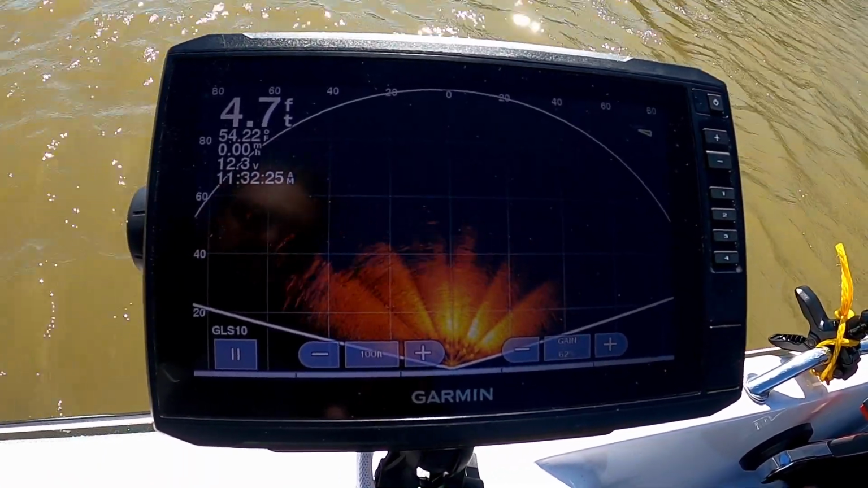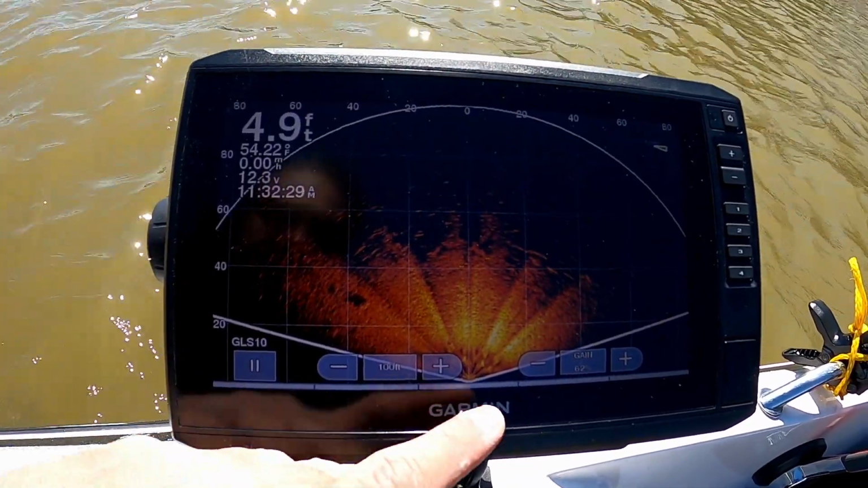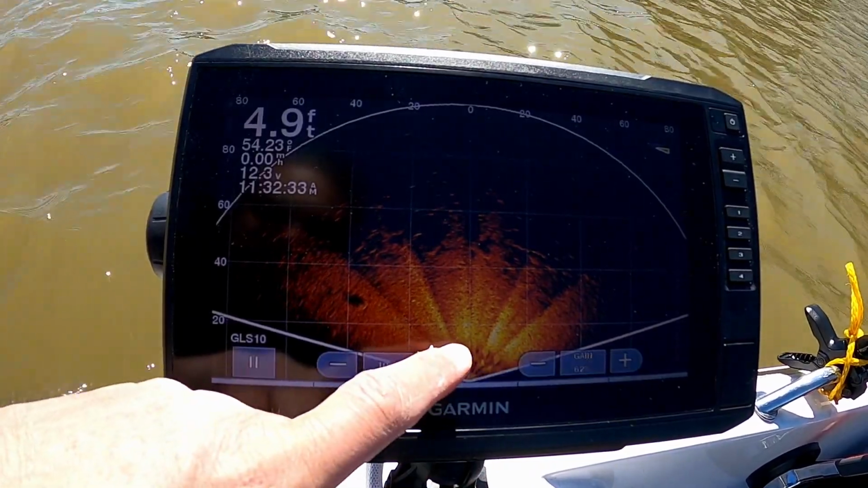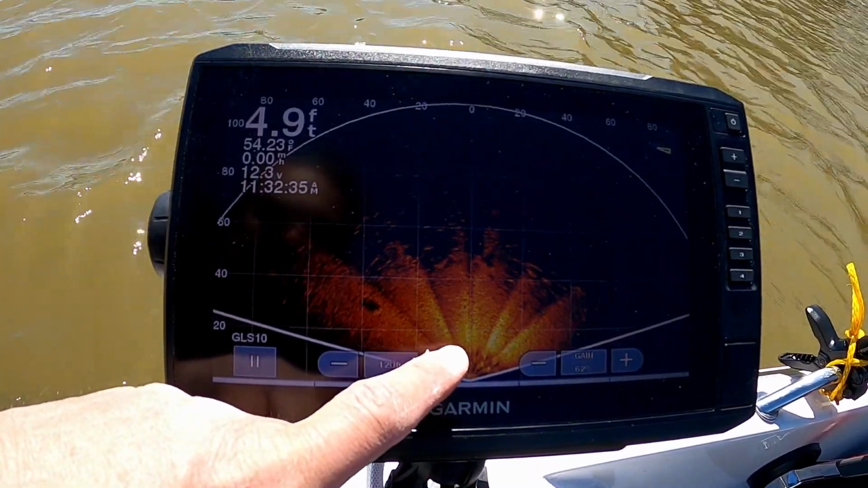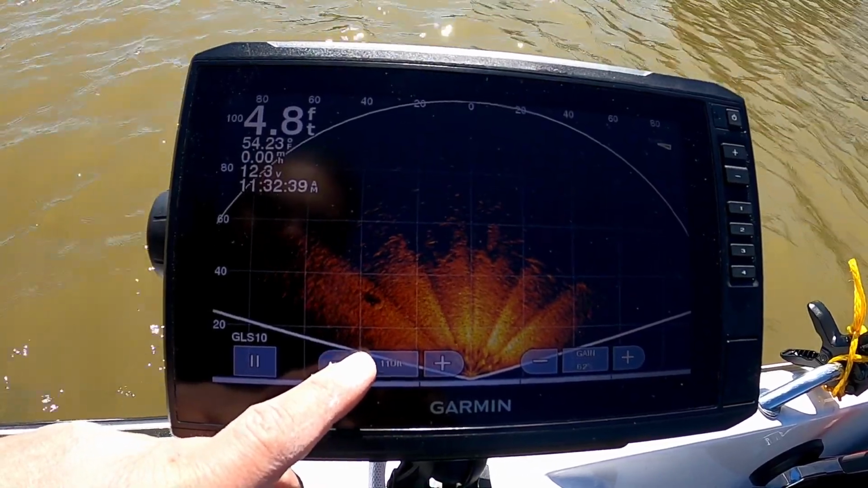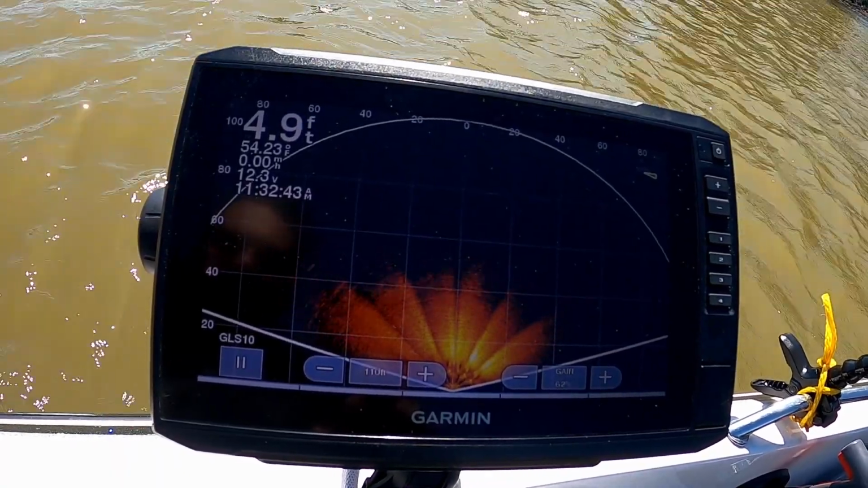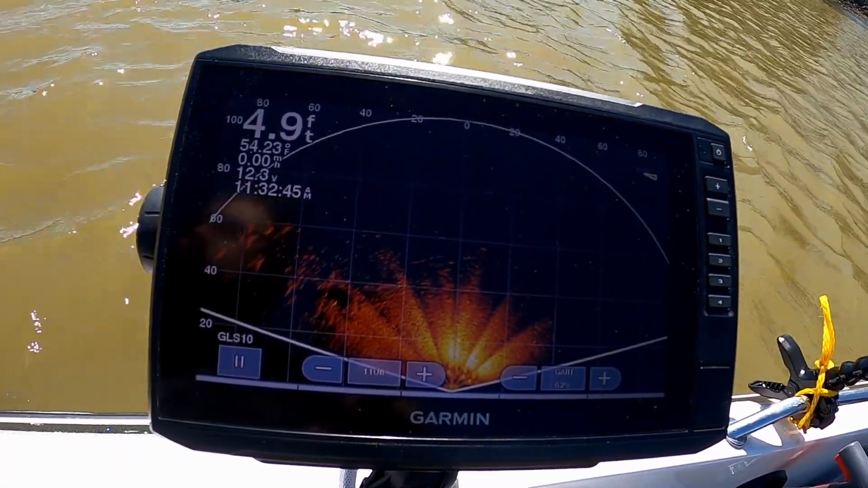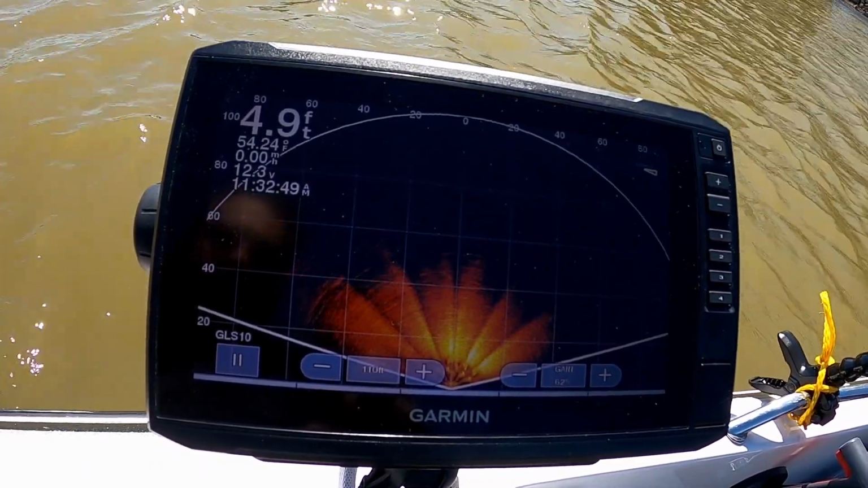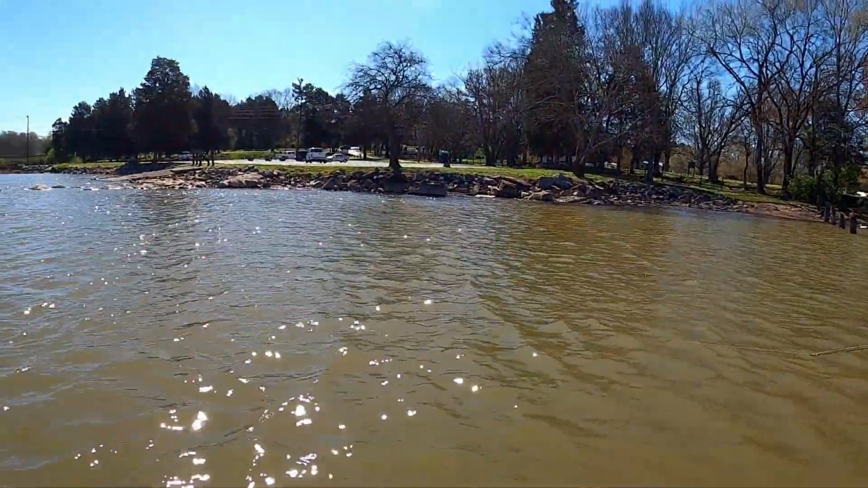And what you're looking at right here is the bank. And I'm going to adjust the view here. I'll zoom out a little bit. And so there's a pile of rocks that way. And you're looking at the edge of this bank right here.